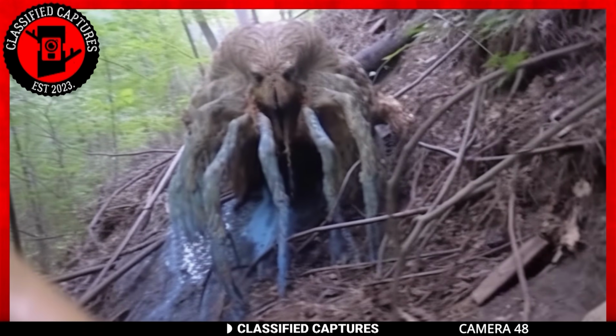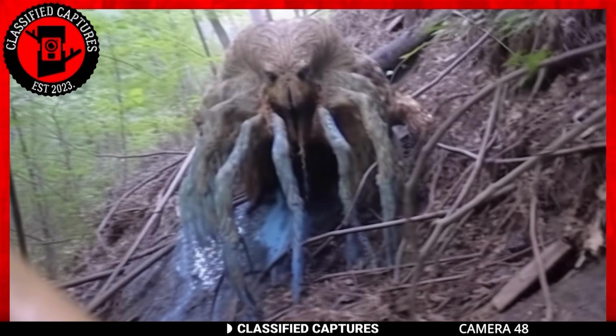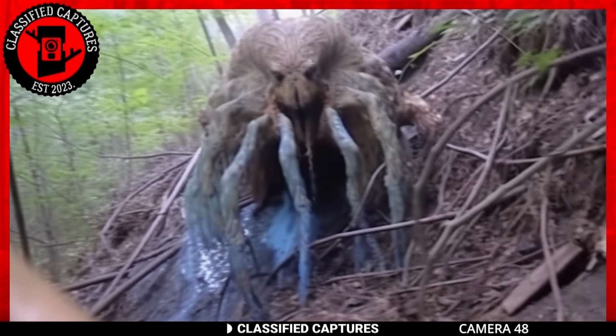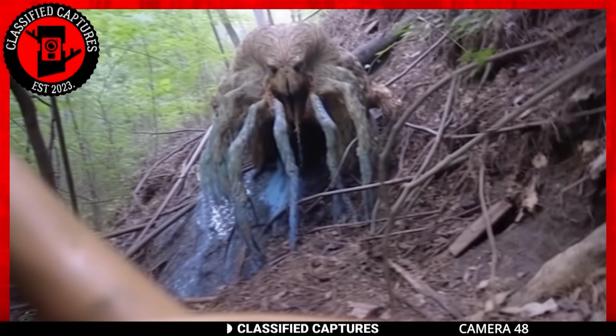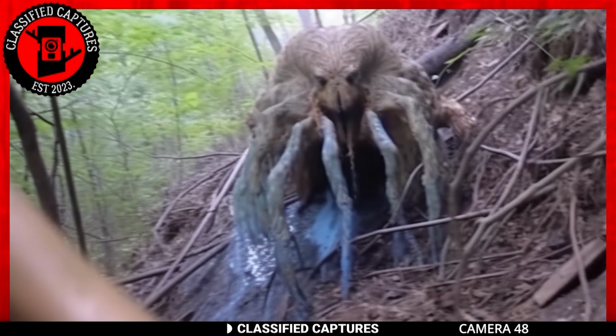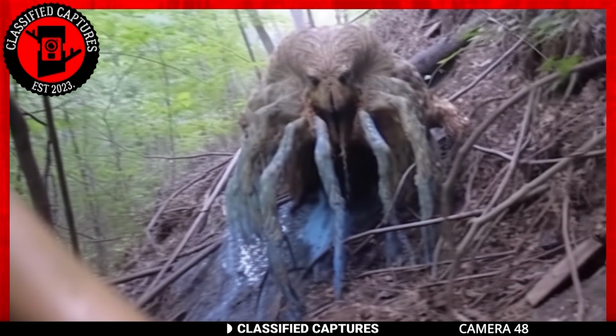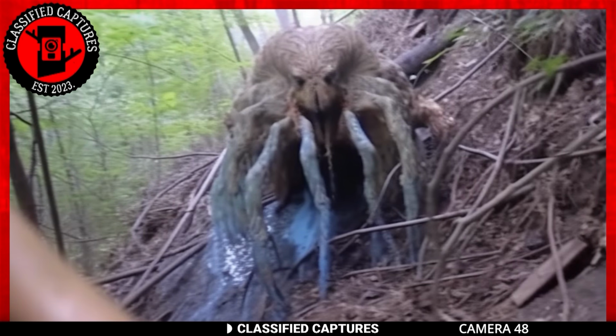This image was captured on a trail cam. This enigmatic being sports a multitude of legs reminiscent of a spider's delicate dance. The upper half, rich brown, contrasts dramatically with the lower half, which is a striking shade of blue. It's like the universe decided to throw together a cosmic mashup of creature features, combining octopus elegance with spider-like intrigue.